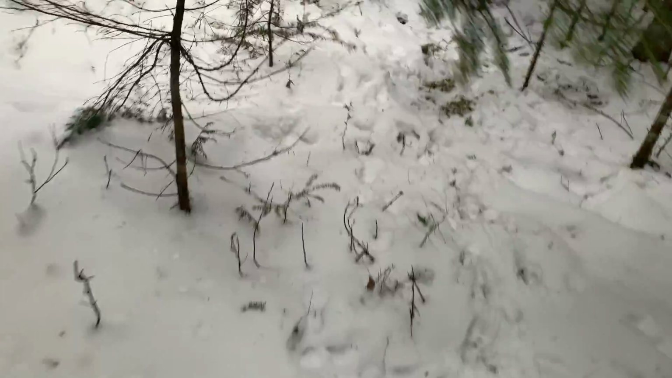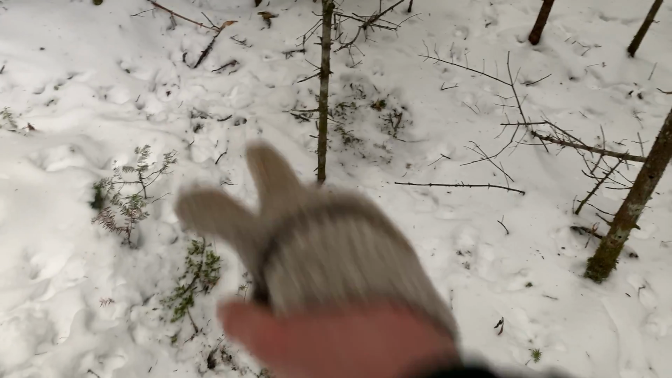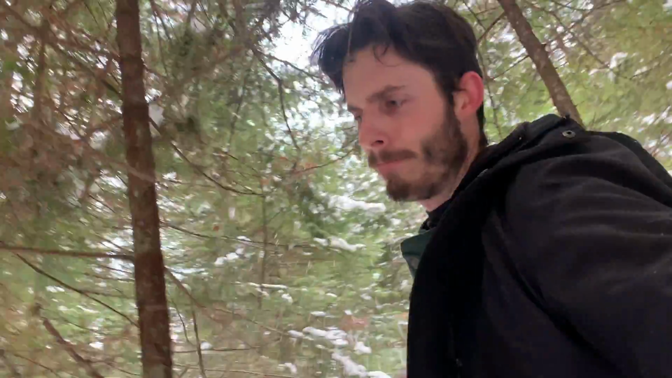And it takes me probably, I don't know, at least an hour there and back. So hopefully we got some good stuff on these cameras. A couple deer beds in there and there. A lot of tracks in here. Seems like the closer I get to my cameras, the more deer sign I see, so that's a good sign.